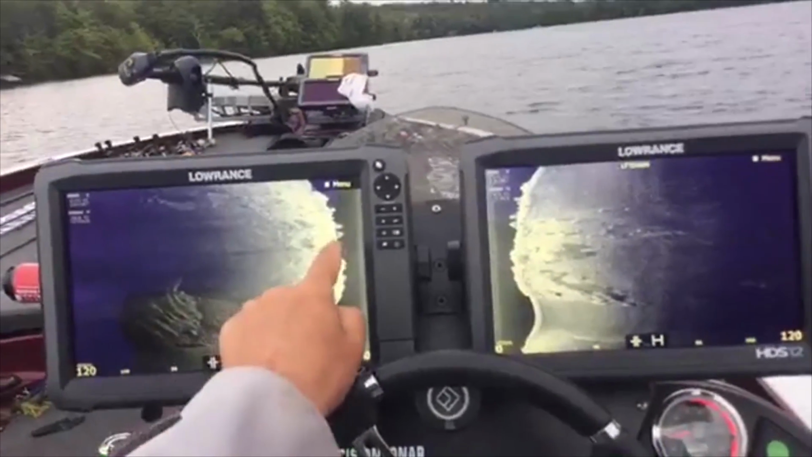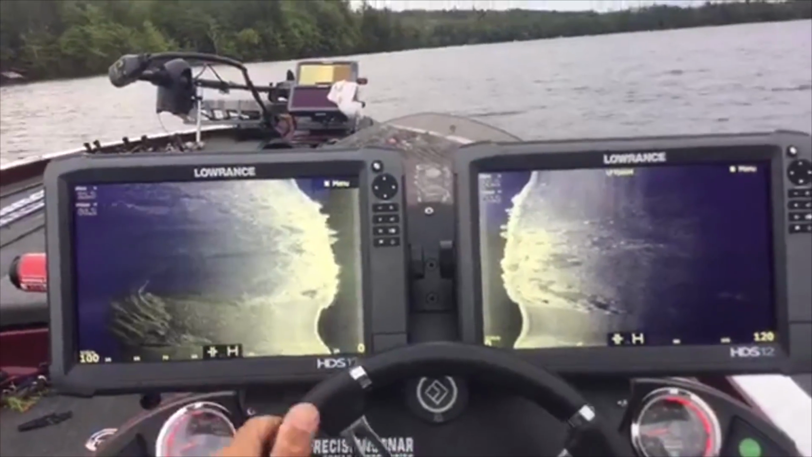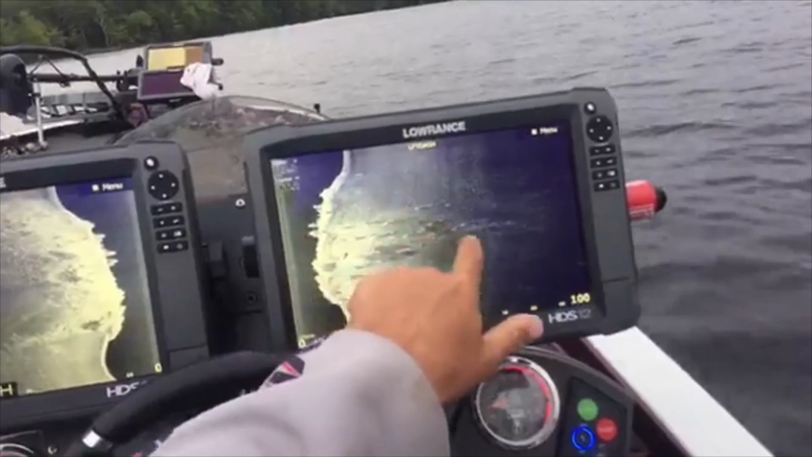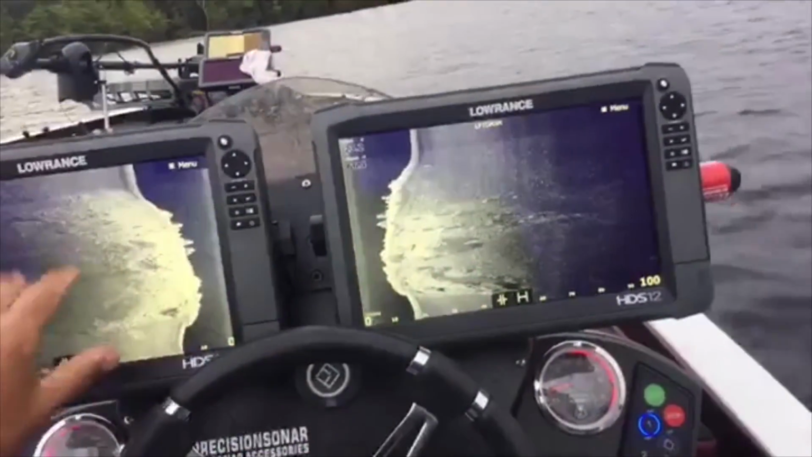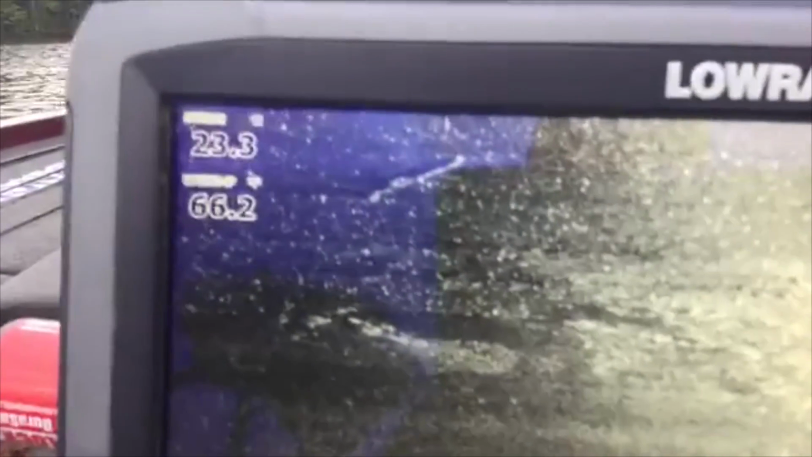Those are big boulders, and you can see how much they come up into the water column. We're zoomed out. We were at 120. Now we're at 100. But this is just an excellent ledge with a point. I'd probably mark that point. I'd mark all these boulders in here and the ledge. Now we've got a tree out there on the left, laying on the bottom. Nice tree right there.